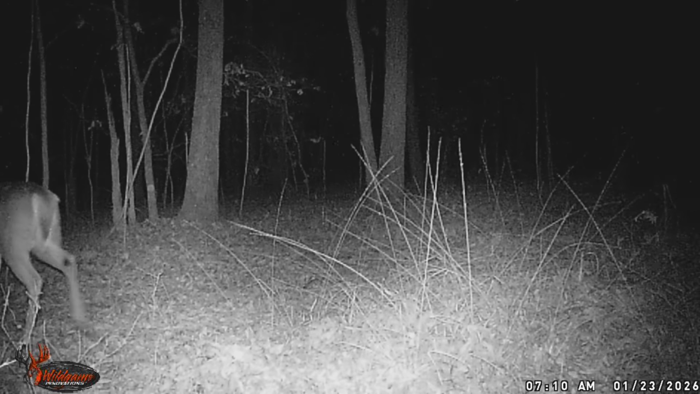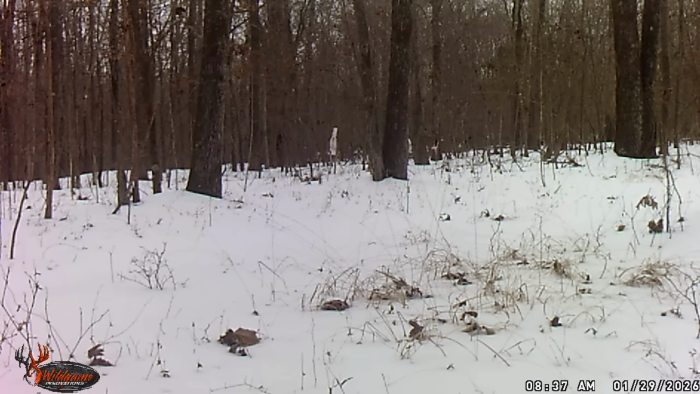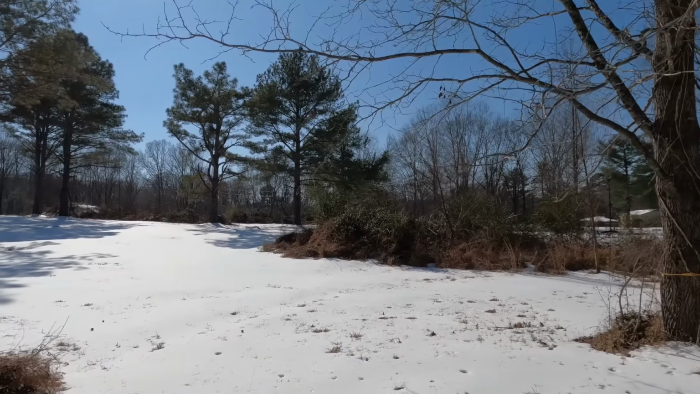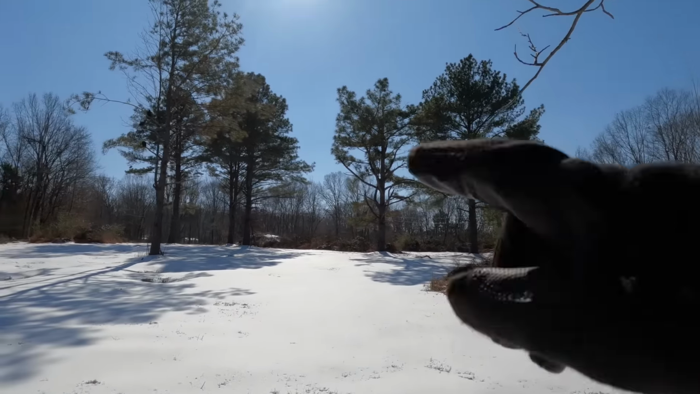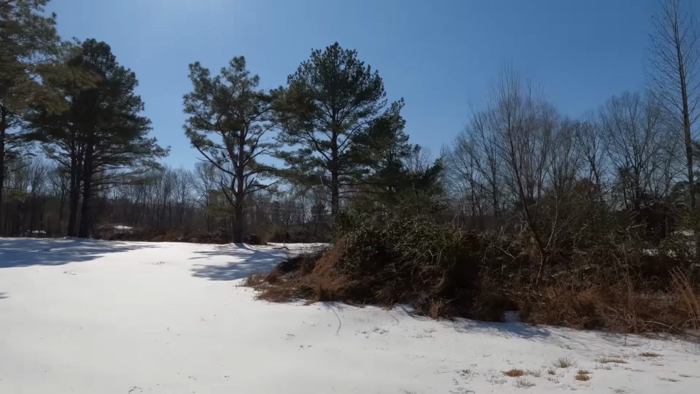There's that one that's really wide with only like 3 points. That's crazy. 1, 2, 3, 4, 5, 6, 7, 8, 9. 9 deer. Wow. Come out to the field here. See, right there's where the new barn's going to be one of these days.